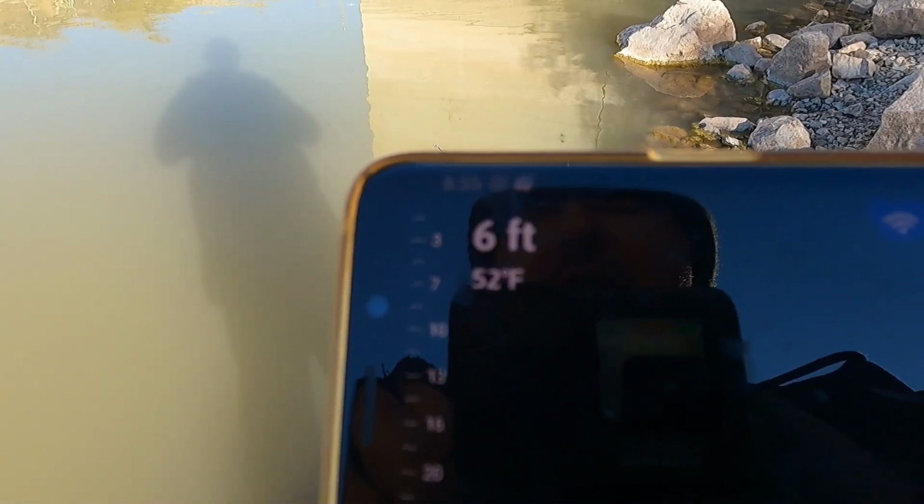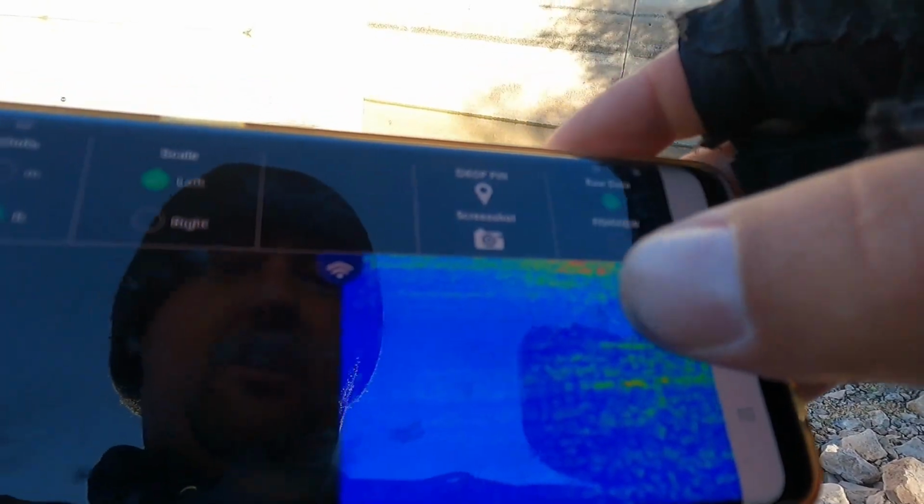Says it's 7 feet deep. The surface temp is 52 degrees. This is the raw footage view. Let's switch to the fish view. I'm not seeing nothing so far.